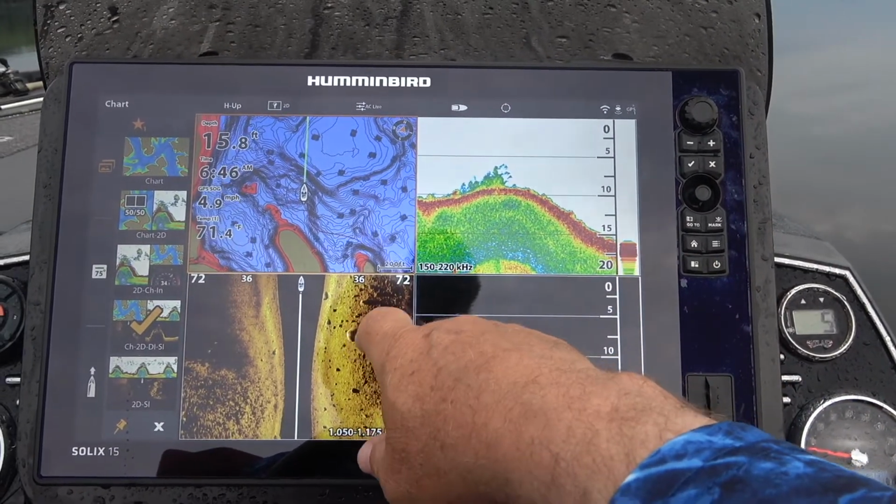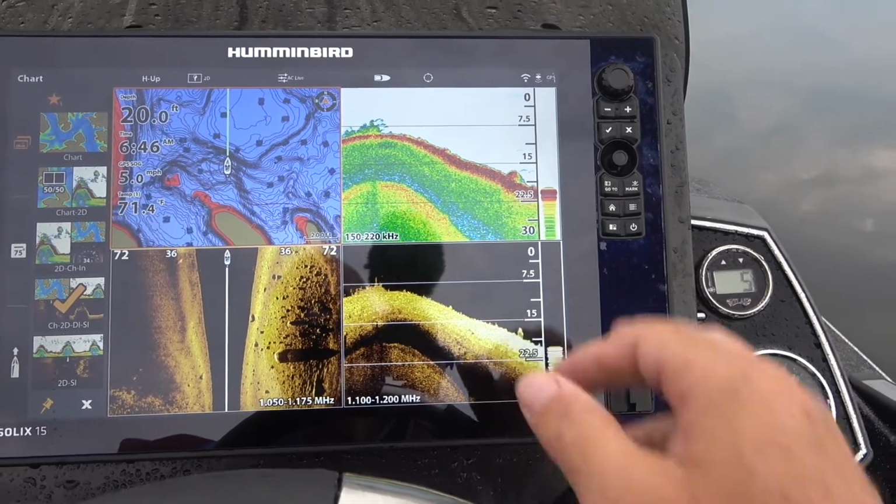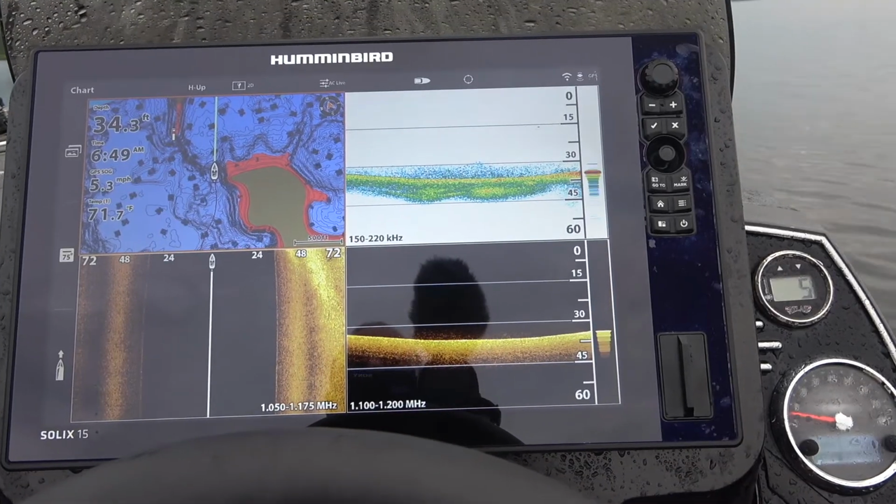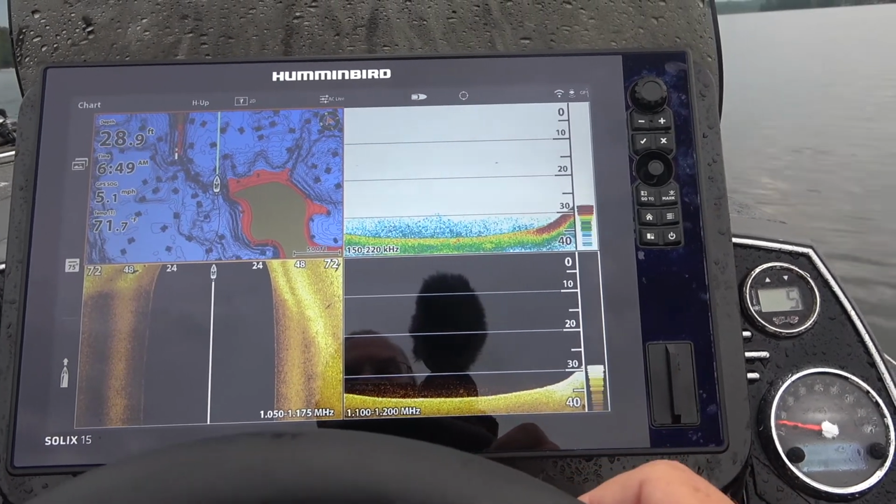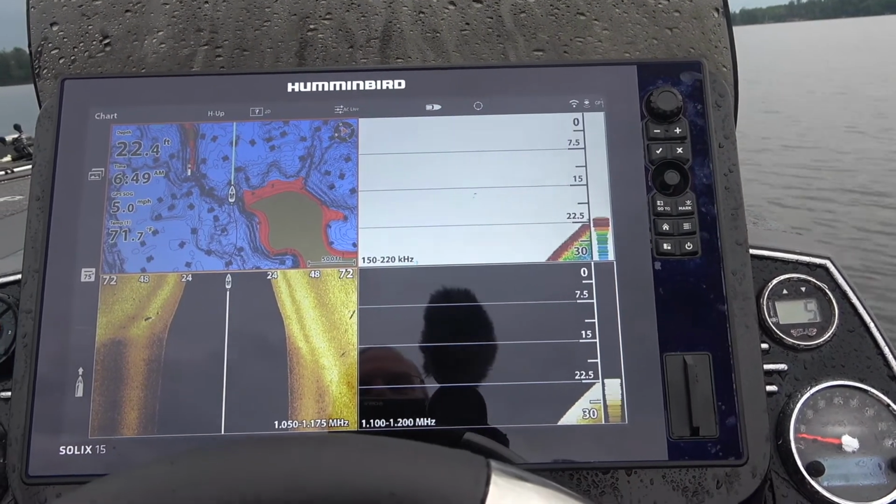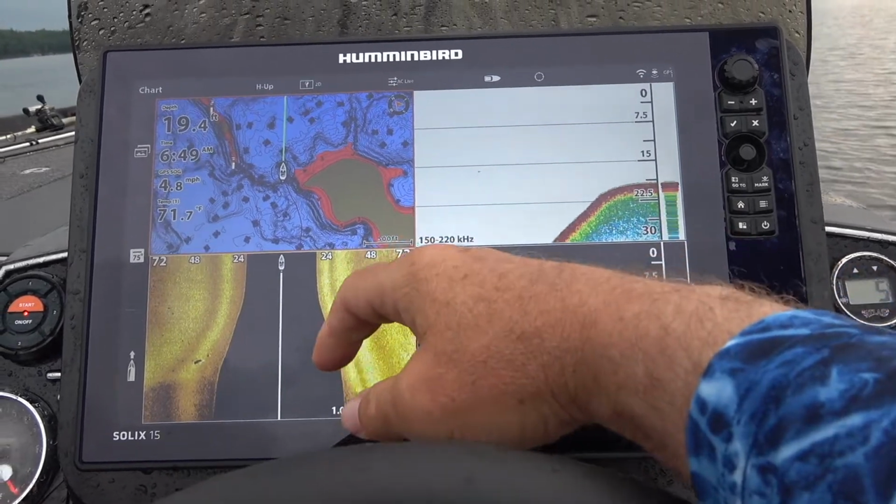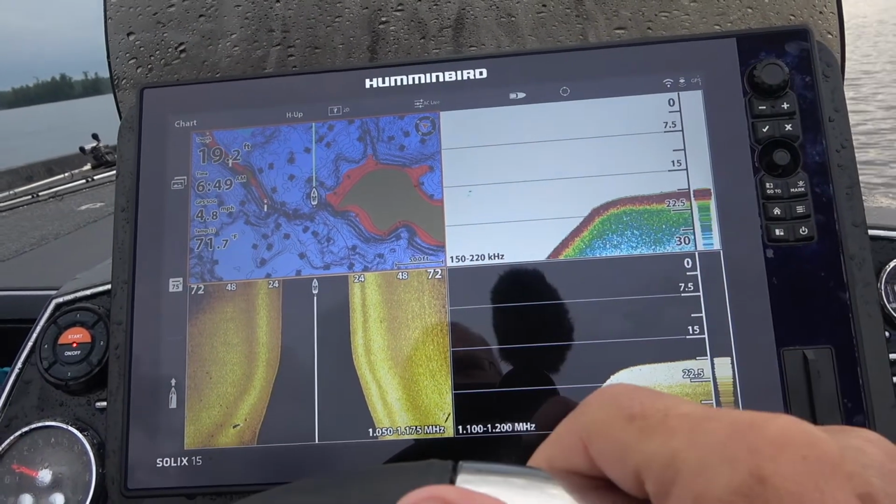There's a nice boulder right there. This piece of structure is already looking very good. It's definitely a place I'm going to come back and try to fish because I'm marking fish. Those could be walleye. But let's focus on the weeds right now. Alright, so you can see I'm coming up on a sharp break. I've got kind of a hard bottom. I believe that's probably sand, maybe rock, but I'm not seeing boulders.